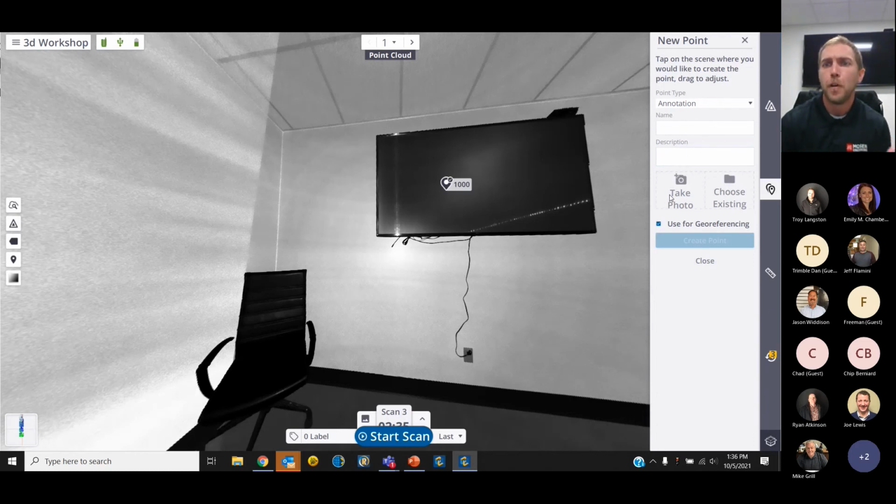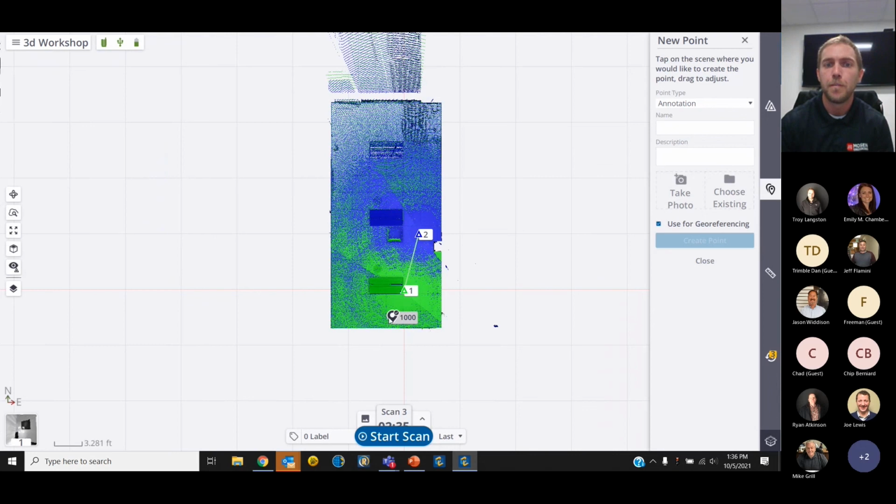If we did have a photo and a description, we could click on this here and it would give us the details of our annotation point that we've created. But since we did not, there's really no details for us to take a look at. We're going to go through this once again for geo-referencing too.